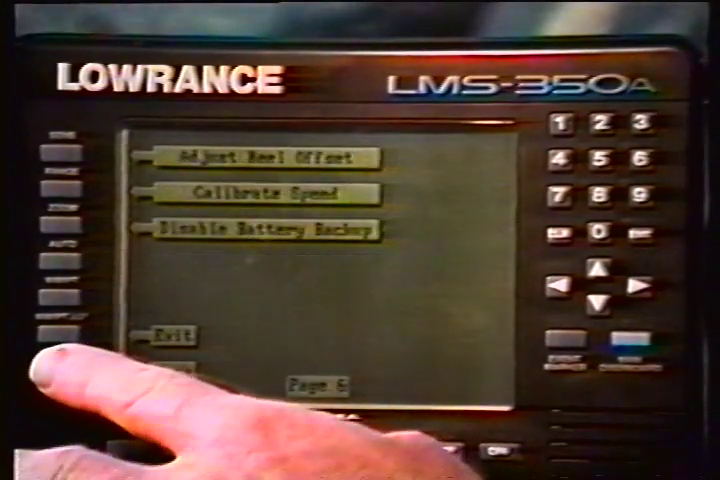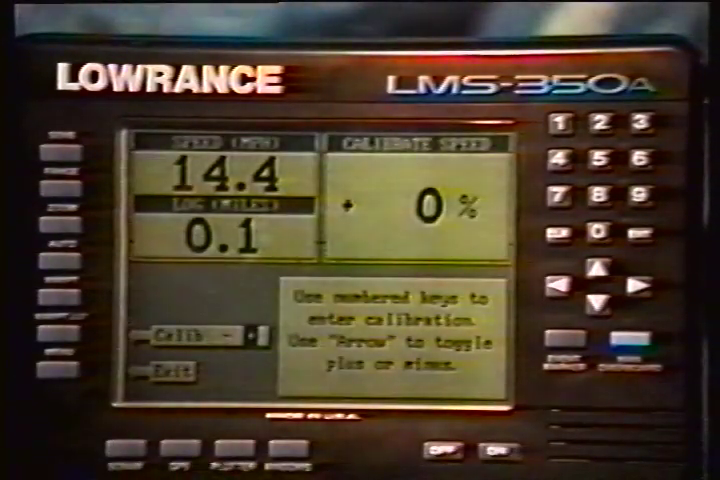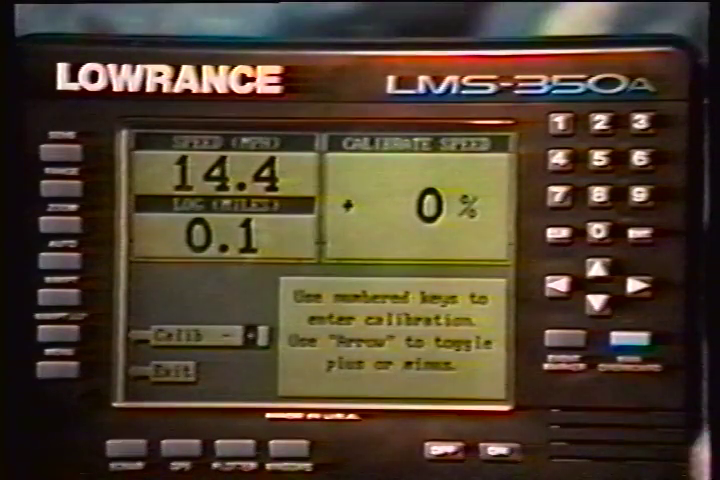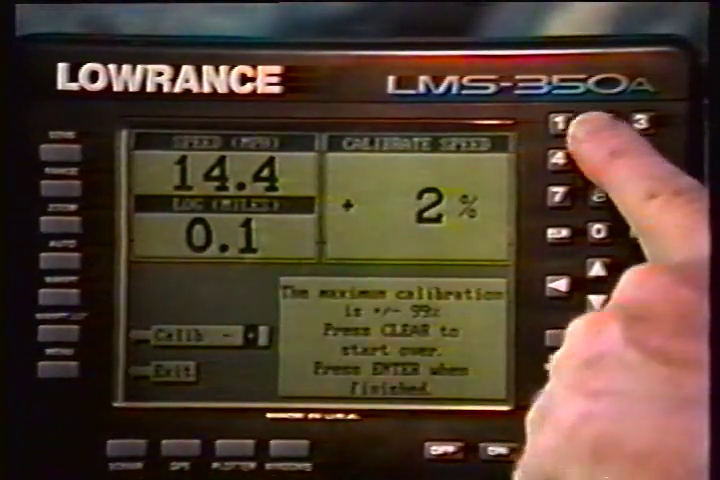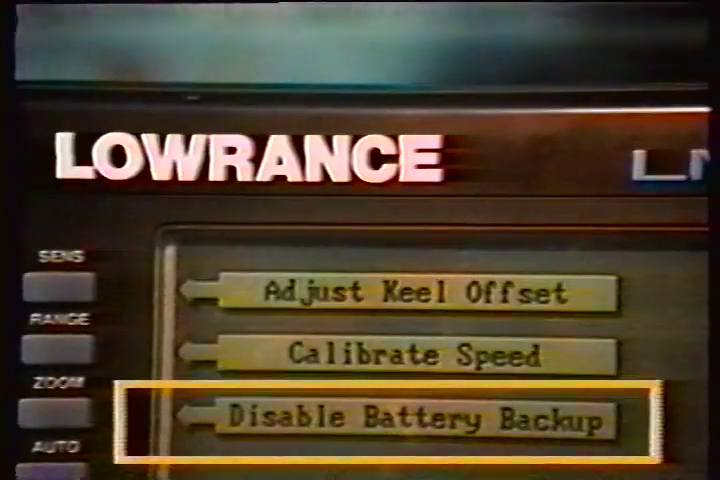The calibration in percent is shown in the upper right corner. Now enter the percent change that is needed to make the LMS 350 speed display match your actual speed. When you have the speedometer calibrated, press the key next to the Exit label to return to the sonar screen.